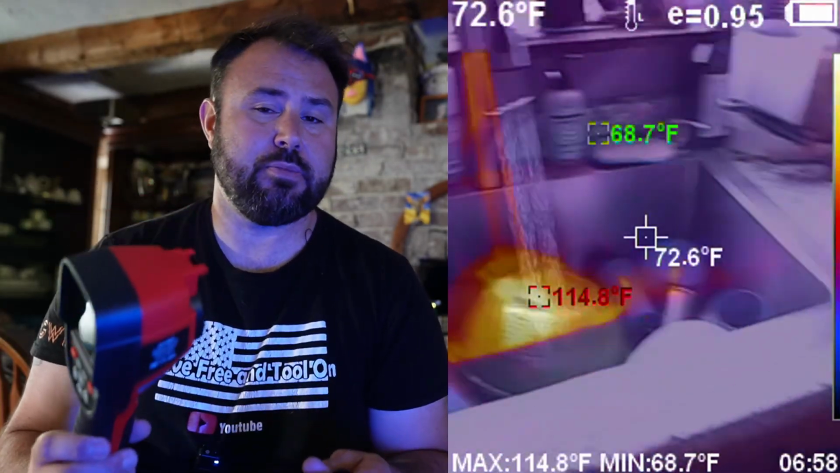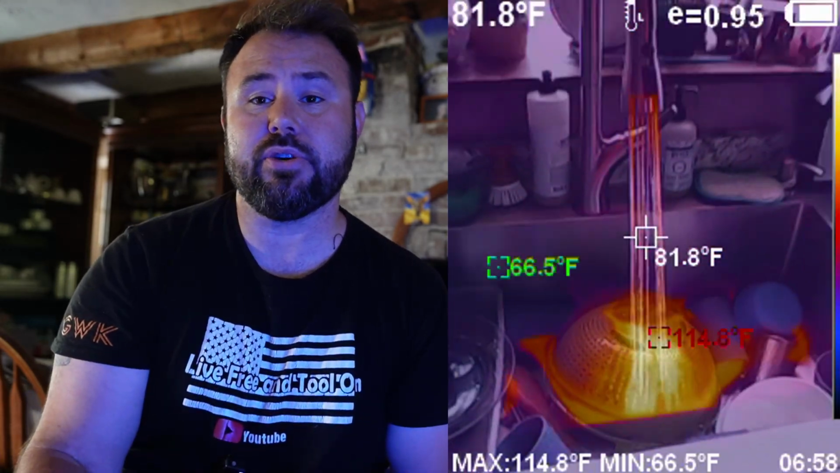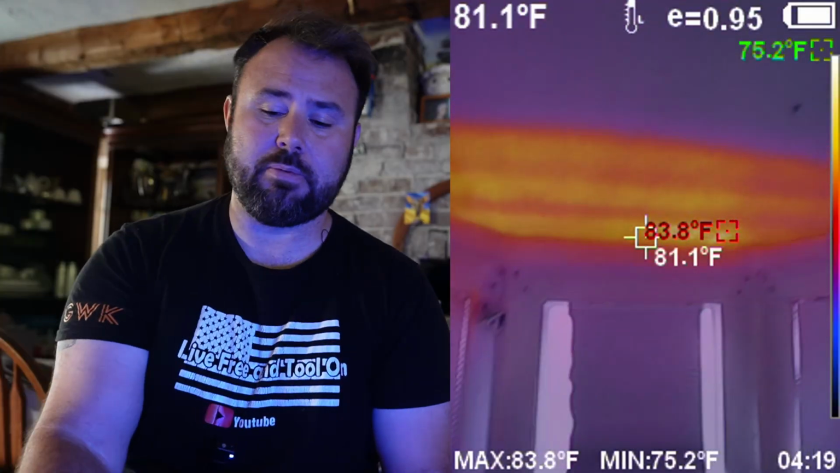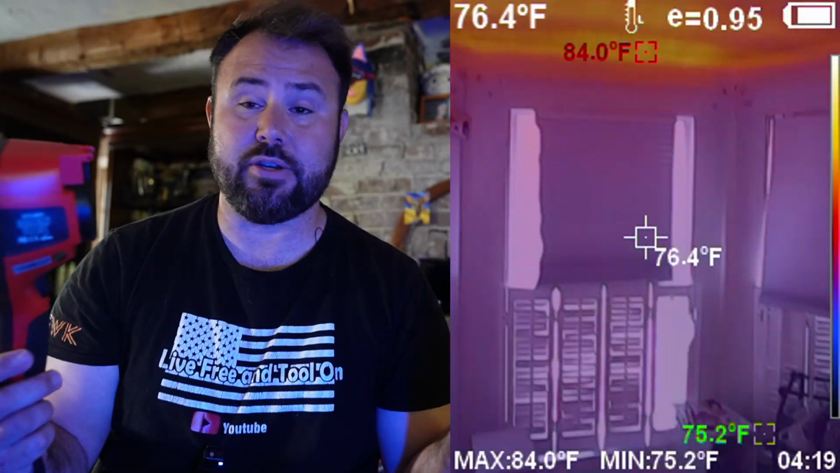Now, that is not to say that you can't judge the temperatures of vehicles and everything else like that, and that's going to give you a really good idea of what you should and should not be doing or seeing within a vehicle, like exhaust temps and everything else. And with that being said, you can also scan your dwellings and your houses and electrical devices. That's probably the most used aspect of this, is where's your heat loss in the house? Where's your heat infiltration within a home as well?